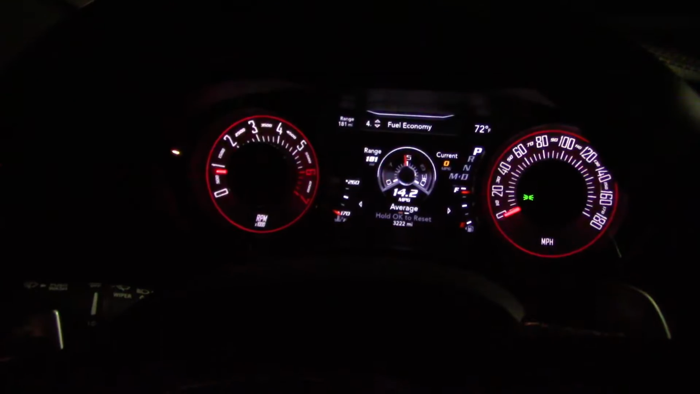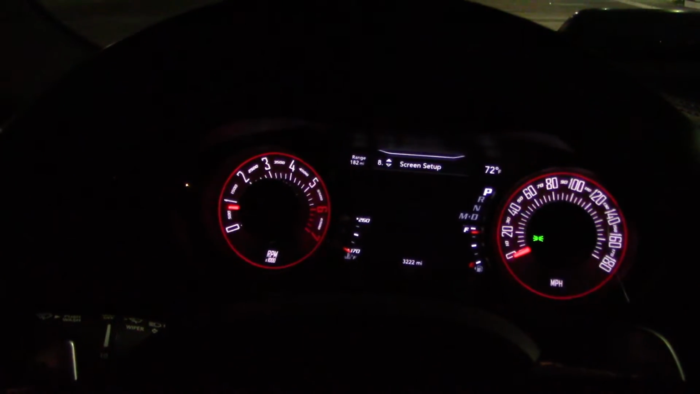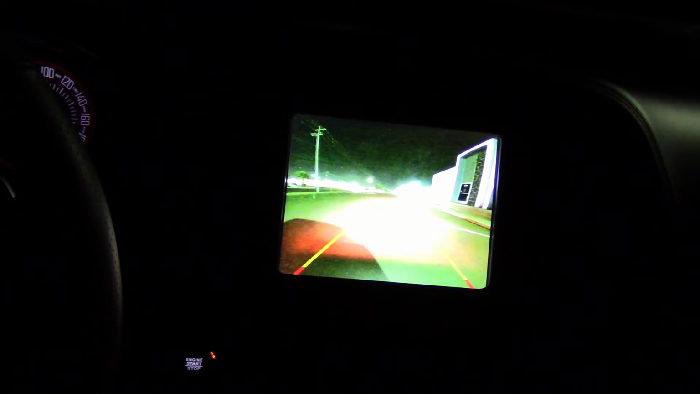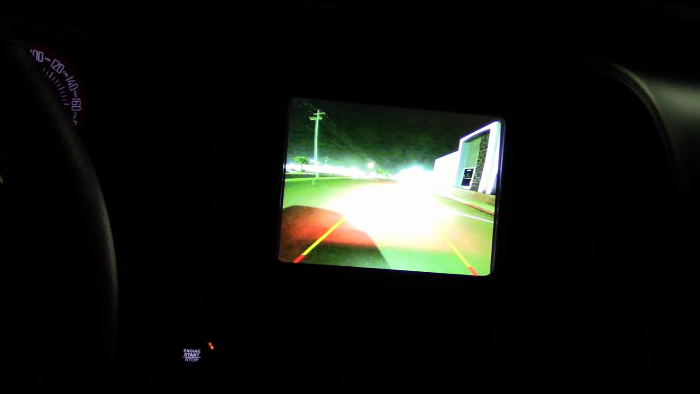Here's the shifter, the gauge cluster, and the rearview camera when you put it in reverse. A little on the grainy side, even more grainy when you're getting it on my cheap handheld camera here, but it'll do. Picks up a lot of light though.